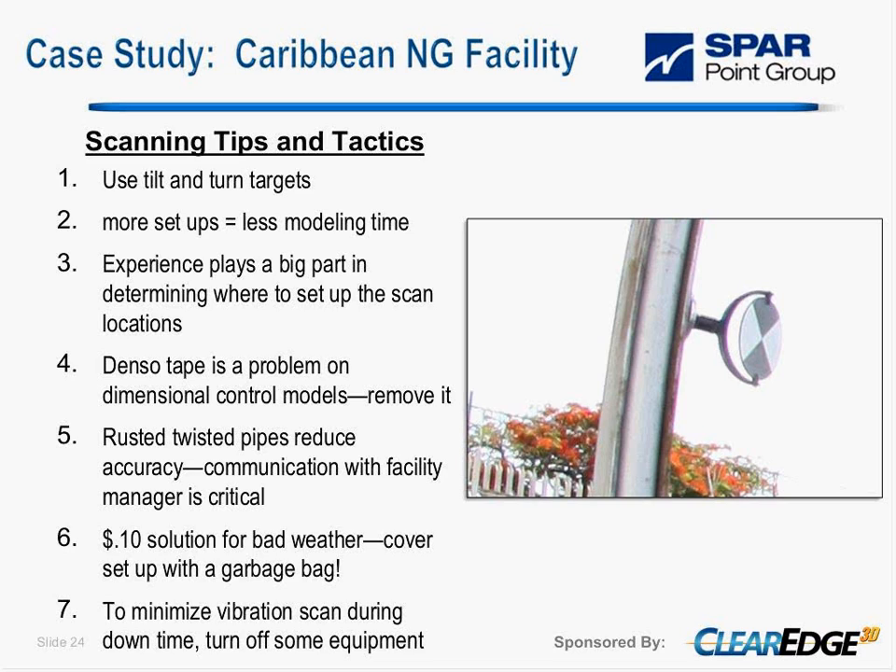The dense tape, traditionally, if it's not a dimensional control type job, then don't worry about it because that level of accuracy is not needed. If it's a dimensional control job where the exact location of the flange is required, then you have to remove the tape. This is the thing you can't get away from. You would need to communicate with your facility manager to determine how much accuracy you really need in these types of piping, and you can vary your model to accommodate this if necessary.